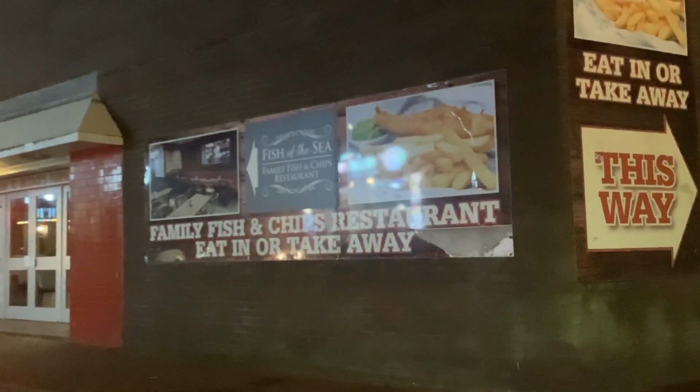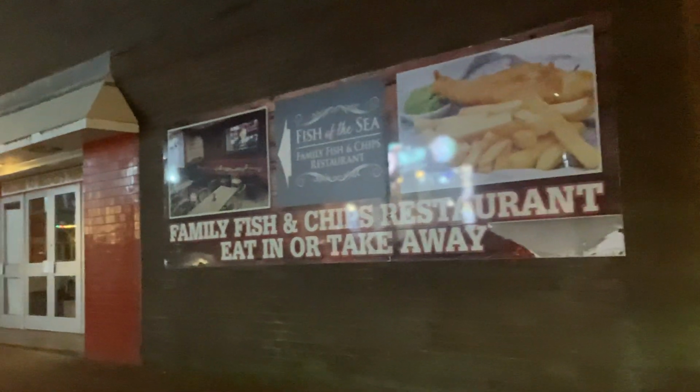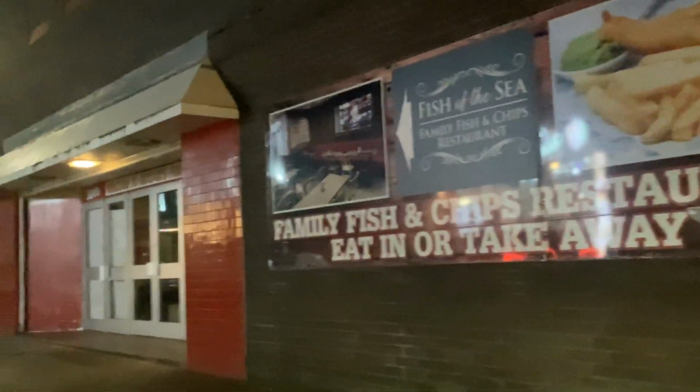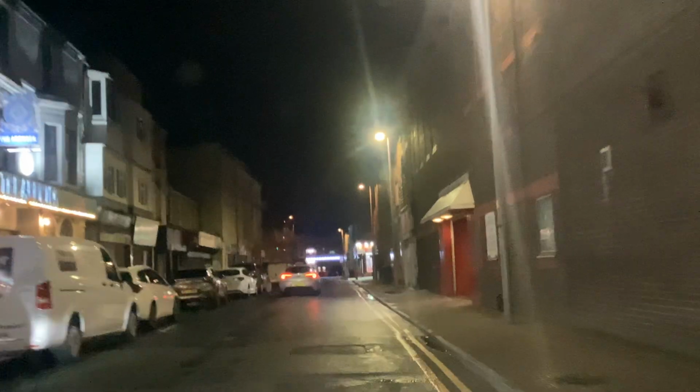Now there's a taxi driver just completely blocked the road, as taxi drivers do. Okay, he's then moved over. So by the Hardwick now, which has just had new carpets in it last week, I think it was. I saw the carpet fitters in there, for a bit of useless information.